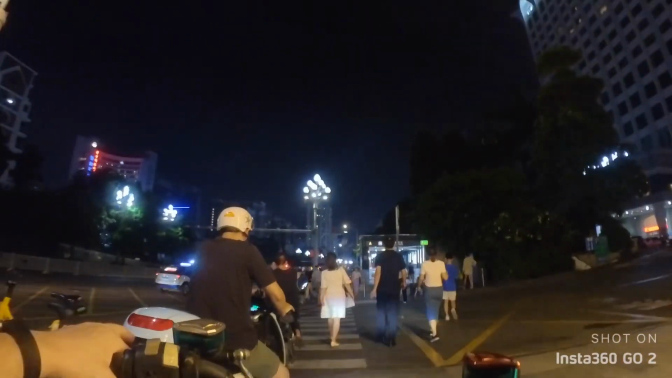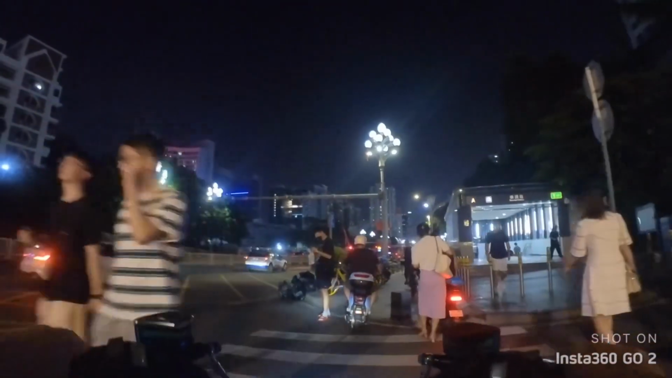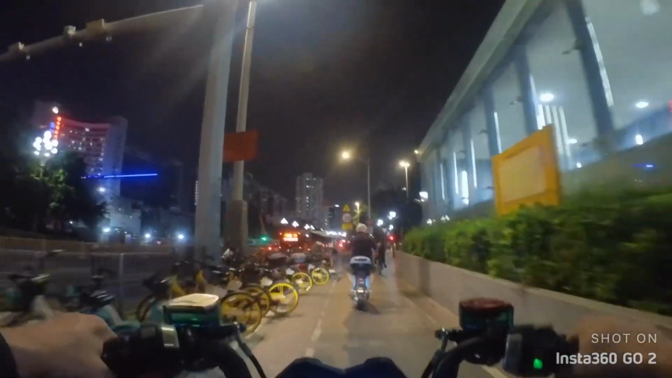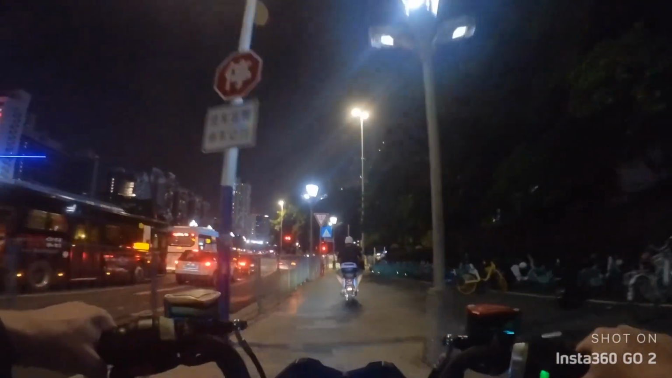So now you're gonna see part of it for the nighttime, because Shenzhen is truly a whole different ball of wax, a completely different looking city at night, in my opinion. You notice screens and lights that you would never notice before.